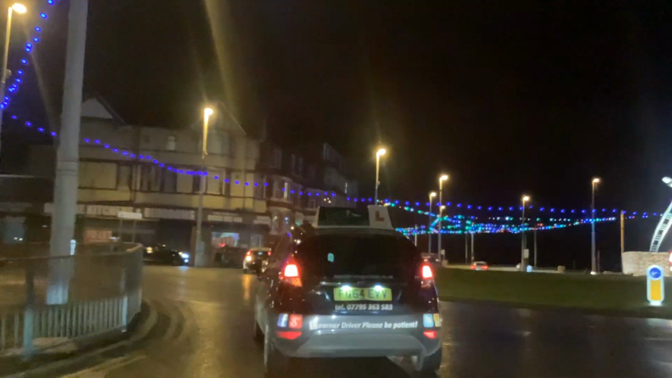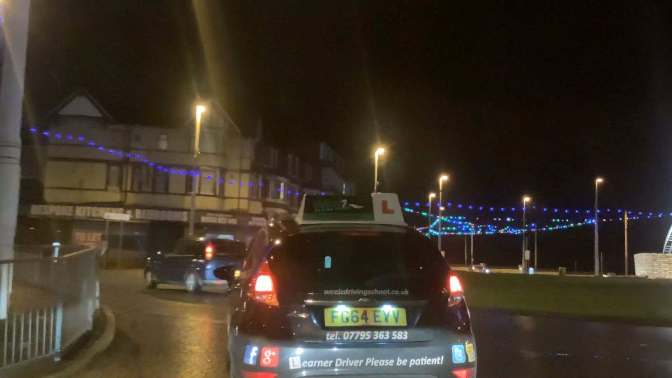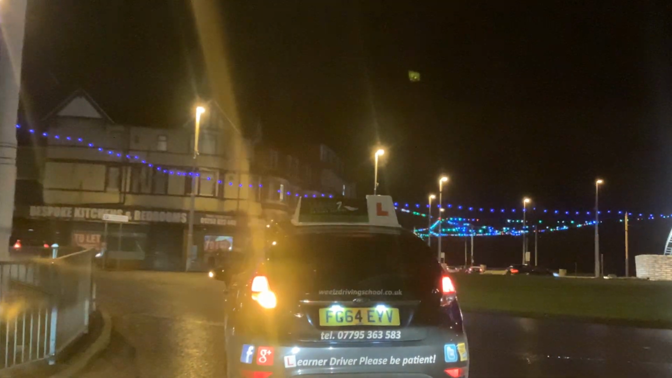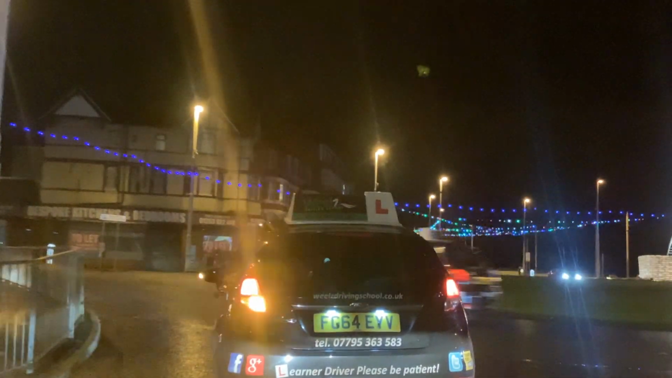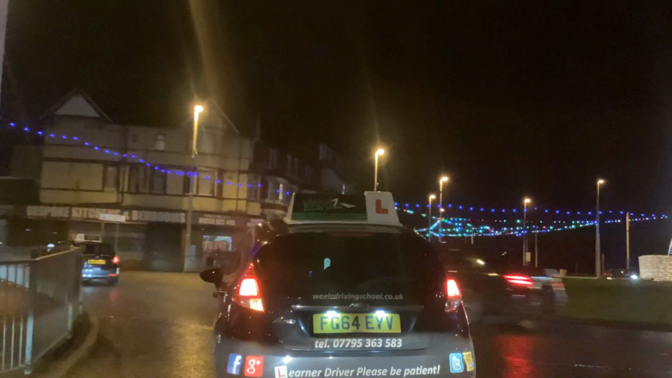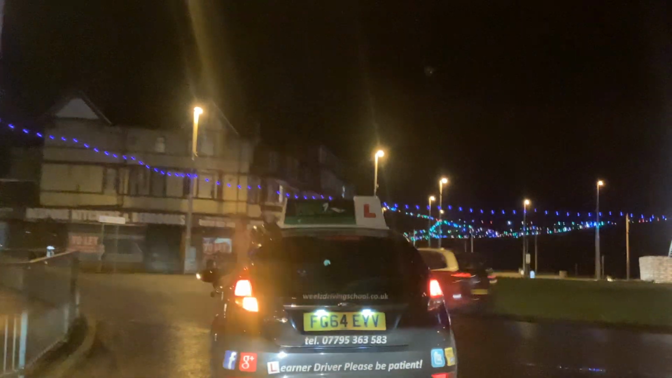Got the Gin pub now, because this is Gin Square. I don't know why it's called Gin Square, because it's not square, it's actually circular. There's obviously a reason behind that.